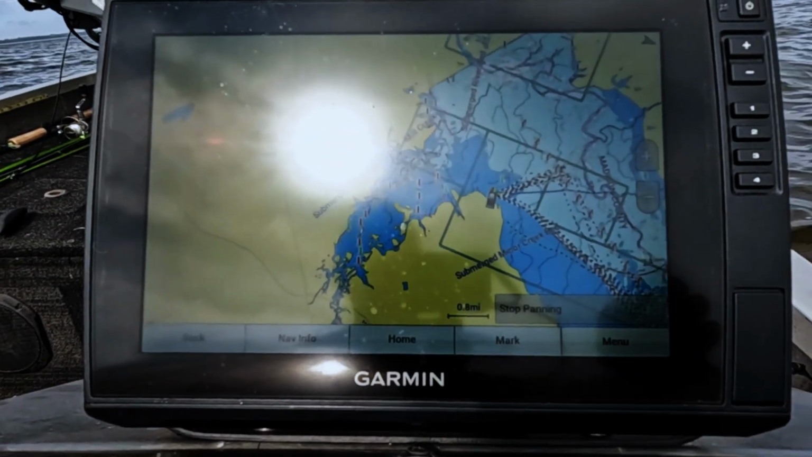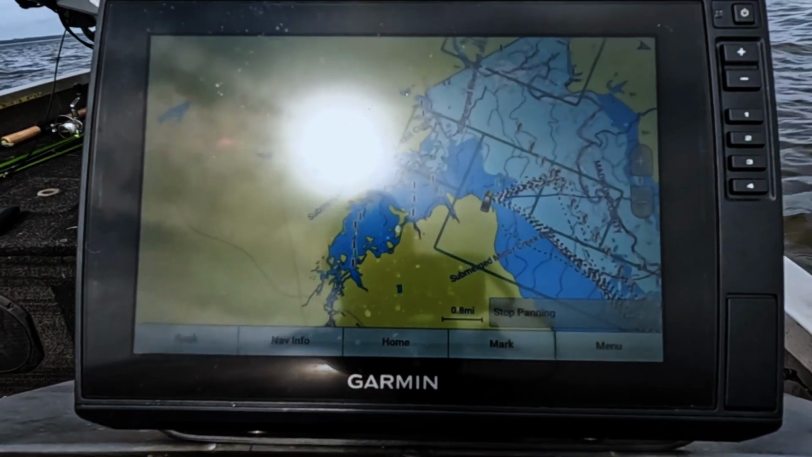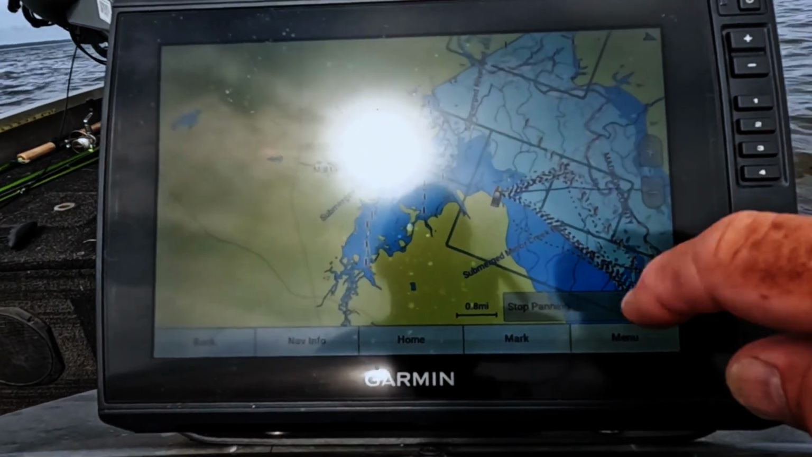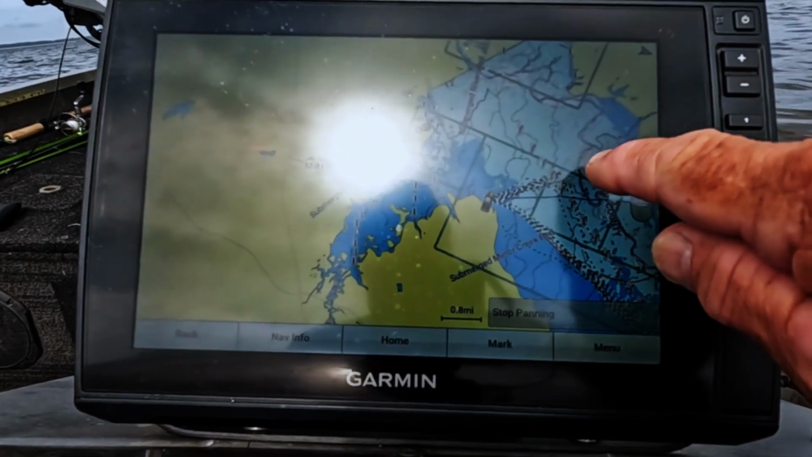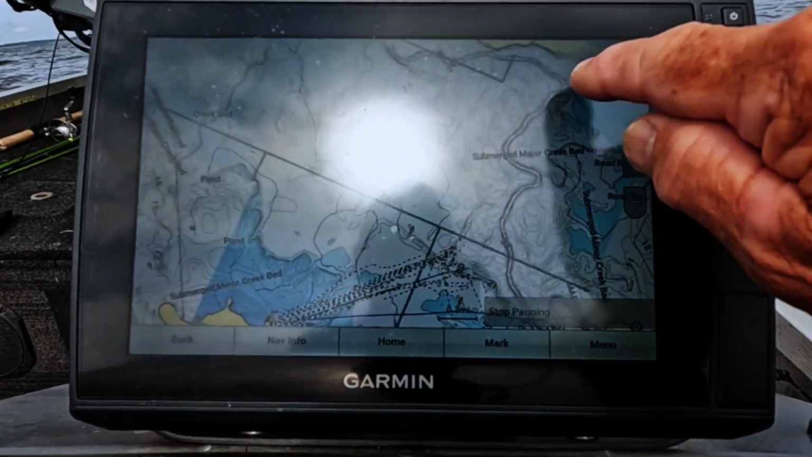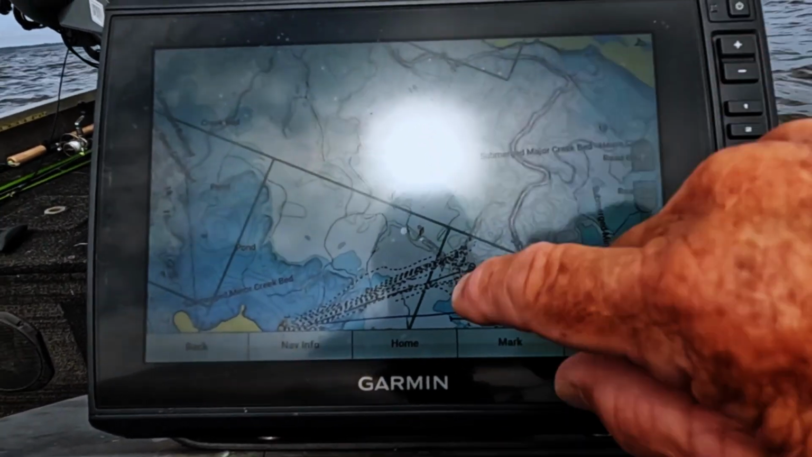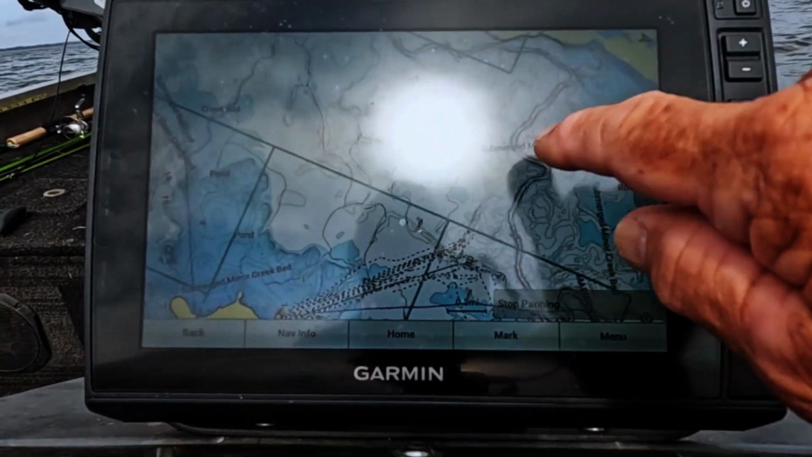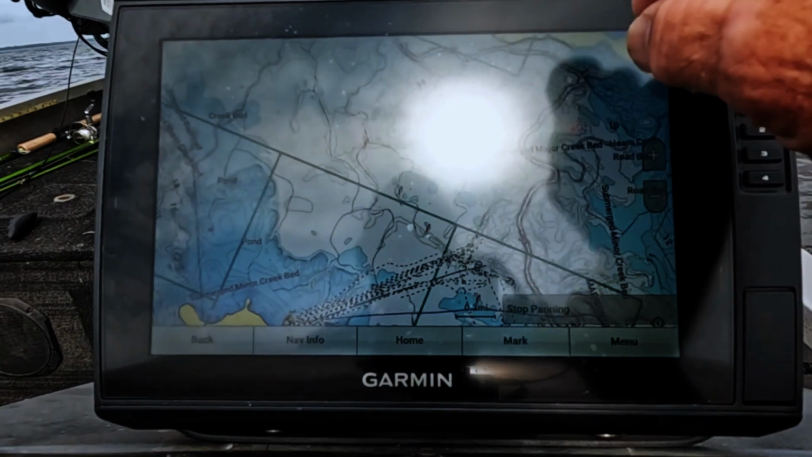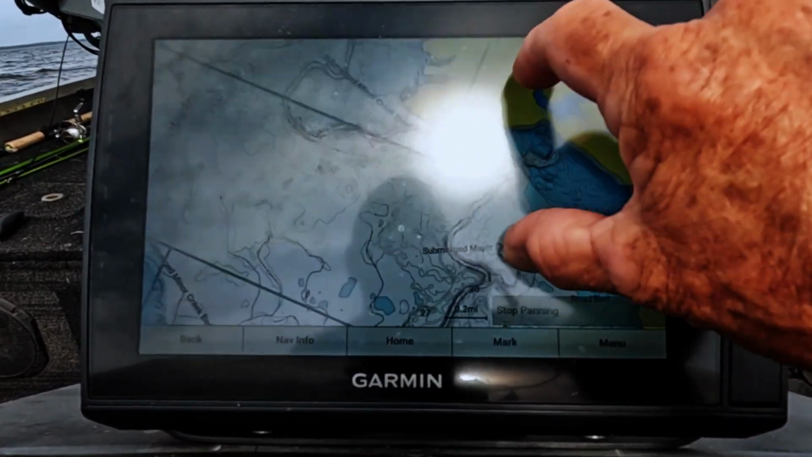Alright, got it turned around. Now, when you look at a map, you try to look at things that stand out in particular. And these curves right here, these sharp bends, really stand out. That's where you want to be looking when you're following the river, looking for debris and stuff that'll hold crappie.